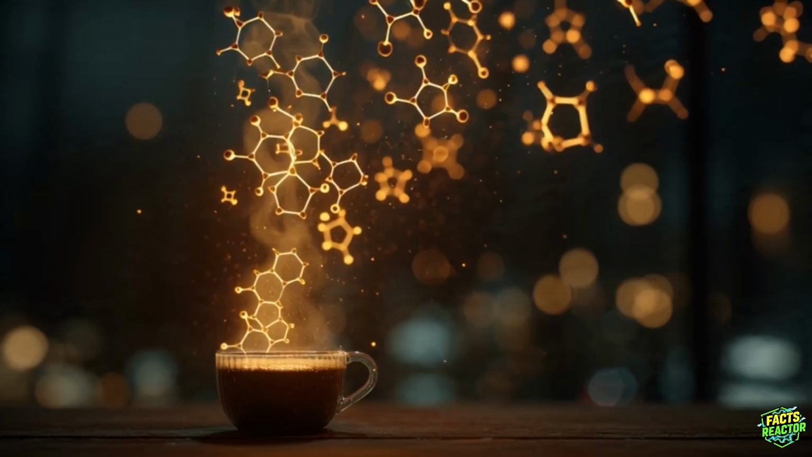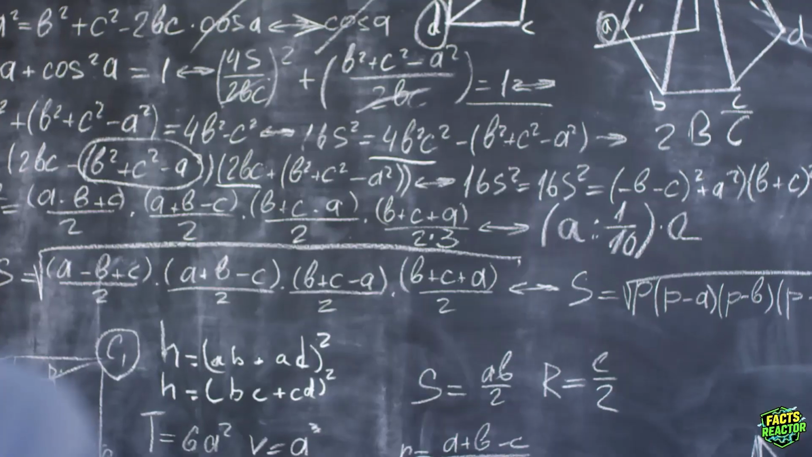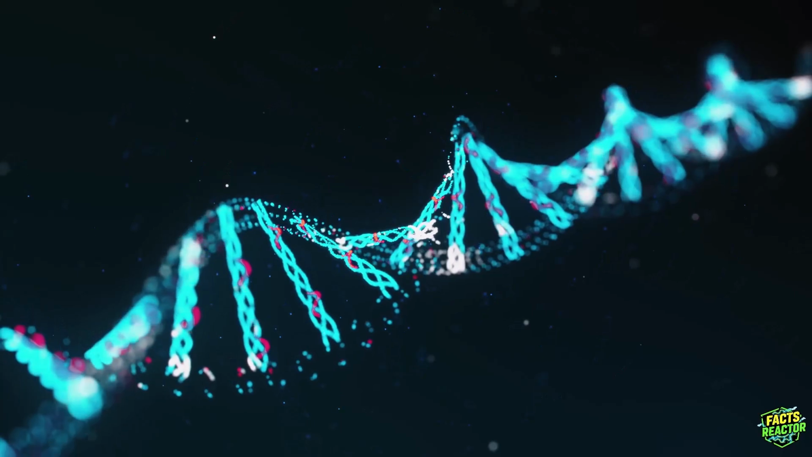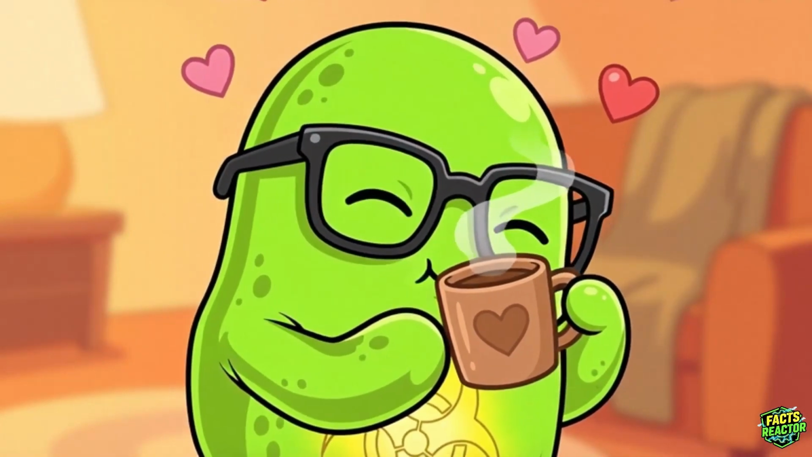And here's the crazy part. Change the roasting temperature by just 10 degrees, completely different molecular mix, different smell, different taste, different coffee. That's physics determining chemistry, which determines biology, your entire taste experience. It's three sciences working together in one cup.